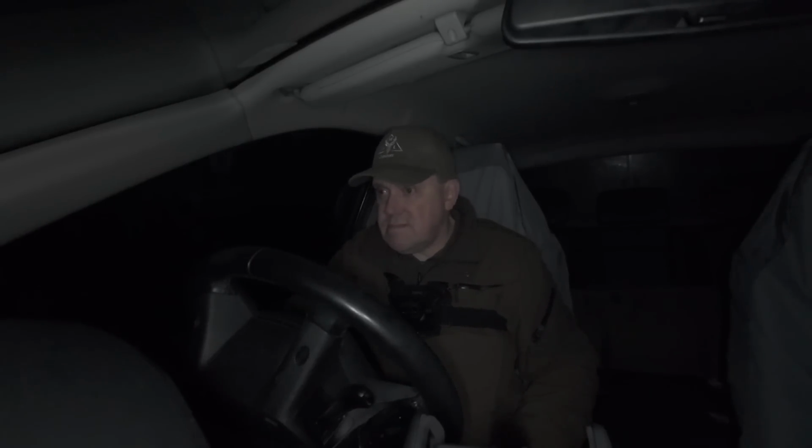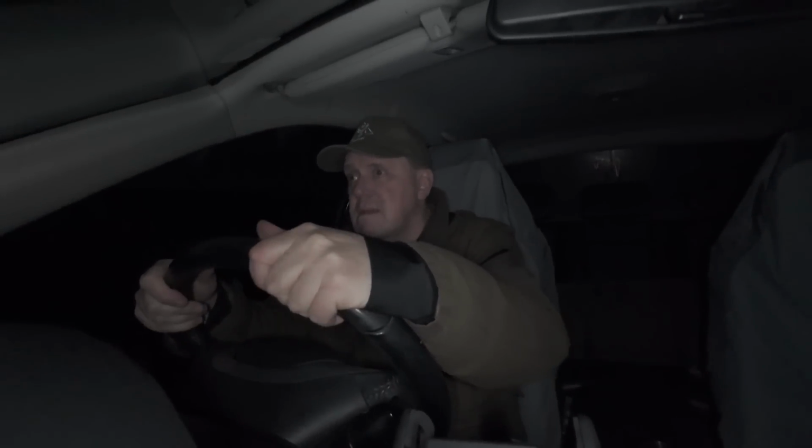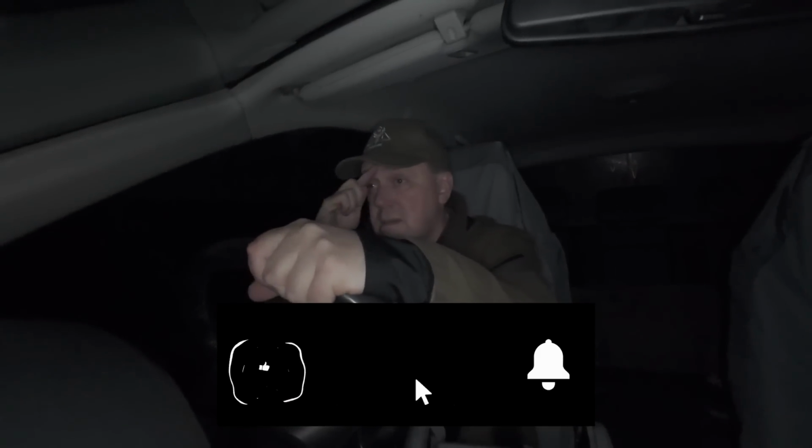Anyhow, I'm going to make my way along this track and get to the gate, so I can make my way home. So we're going to do that now. I think we're ready to roll. I'm just looking at all the rabbits, and they've all gone in. There's nothing out at all except for me. So it just shows how bad it is. There's normally quite a few rabbits along here.